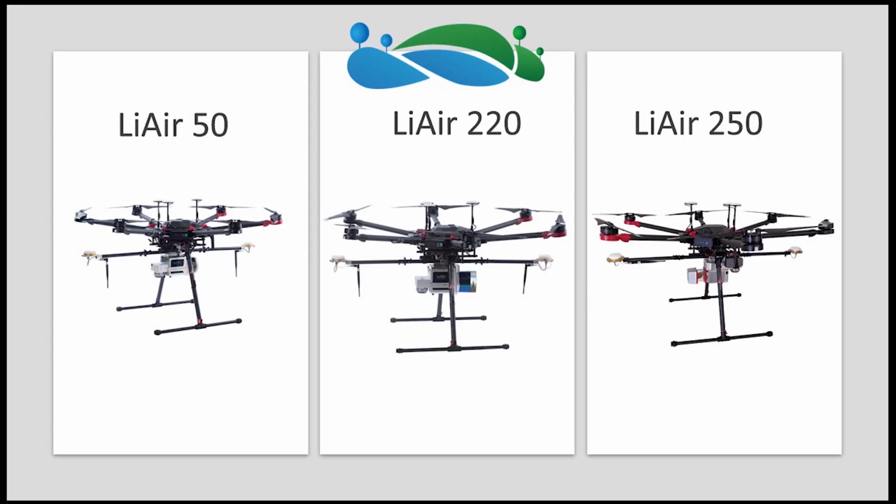So to dive back into some of our other LiAir models, what you can see here is our LiAir 50, which features the Velodyne sensor. You also see the LiAir 220, which is going to feature the Hesai Pandar 40 sensor.